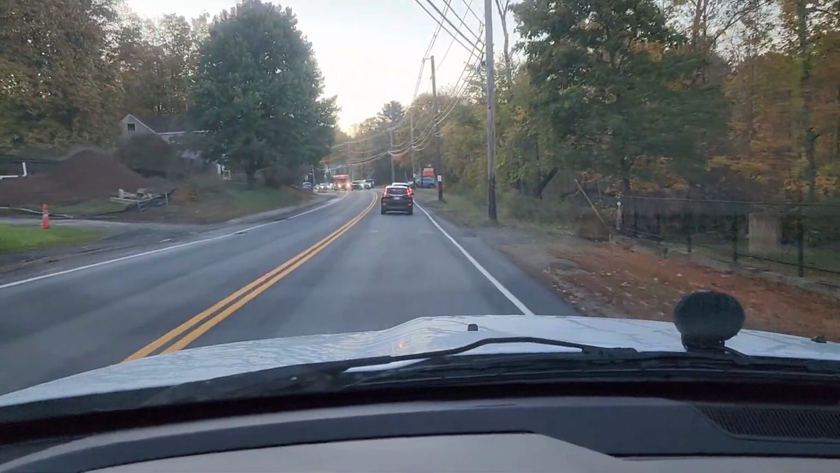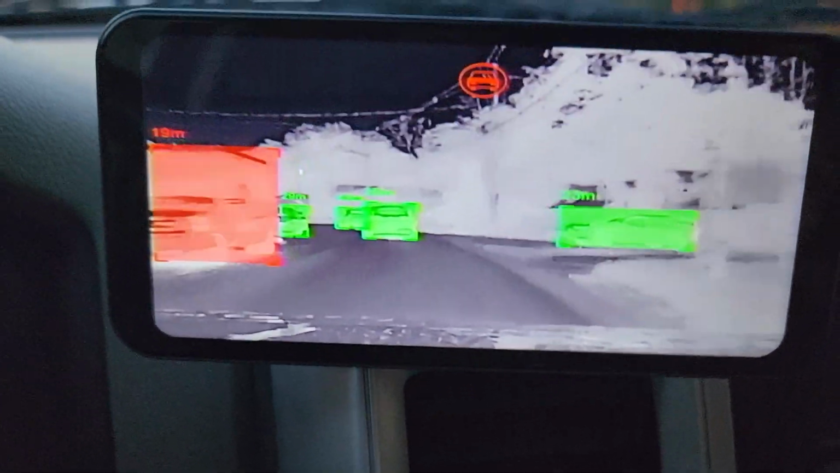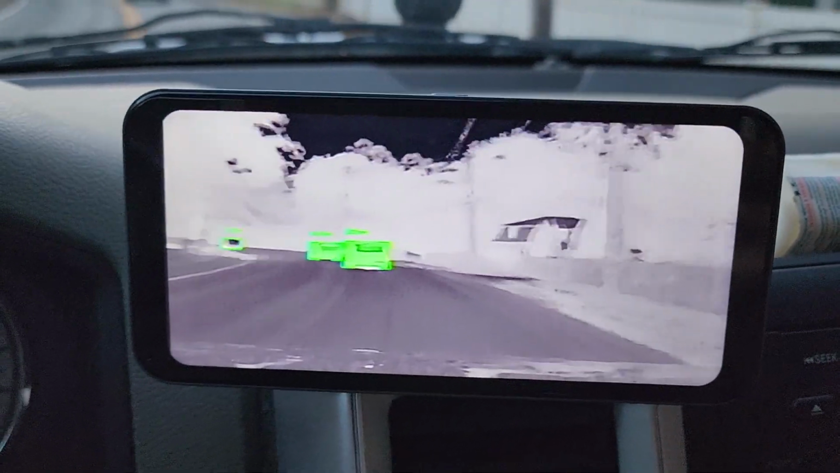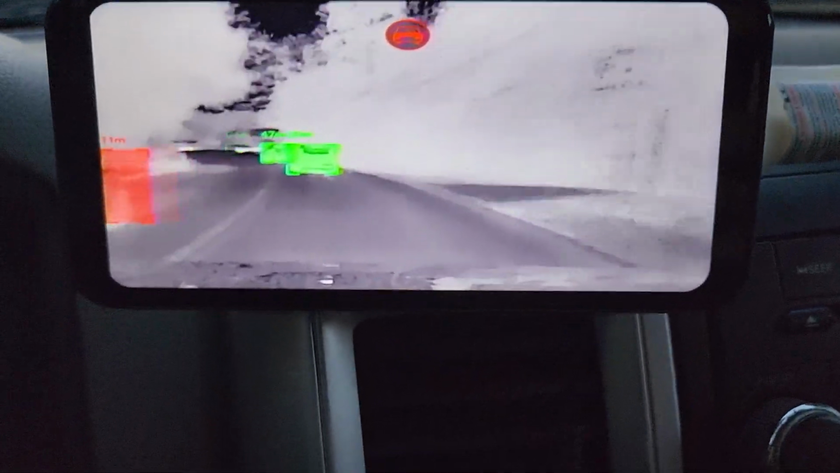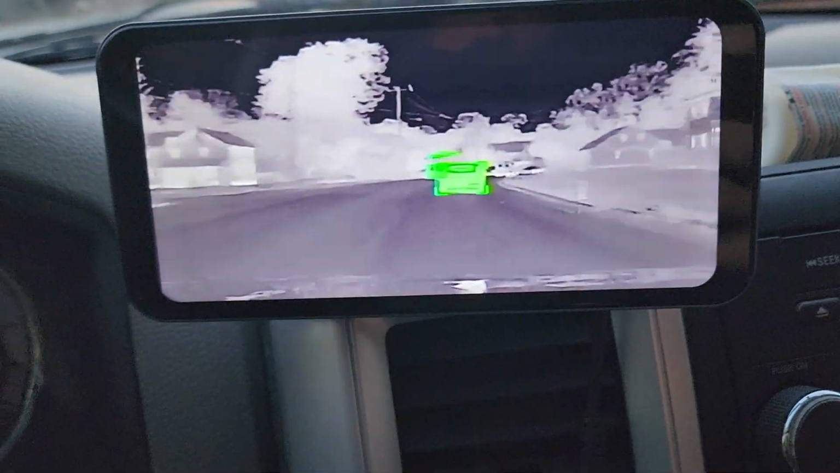So here we are in the daytime, and everything looks pretty much the same as it did at night. You can see all the activity this morning, driving to work, lots of cars. Still very effective. This does, again, look almost exactly the same in terms of the quality of the picture, the colors, the overall behavior.